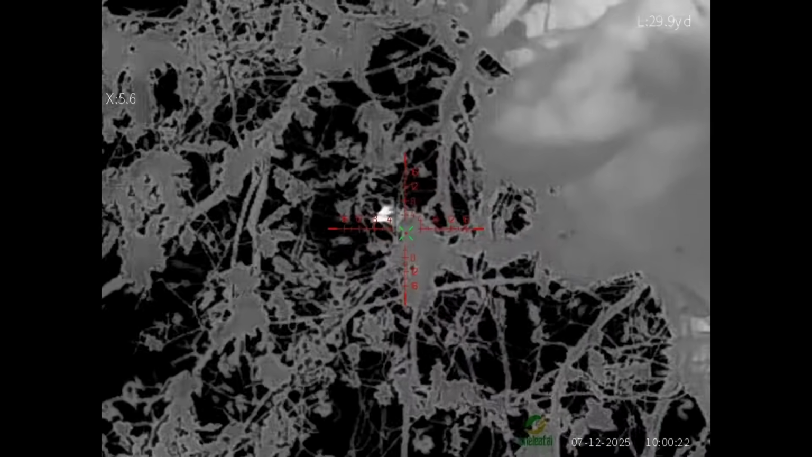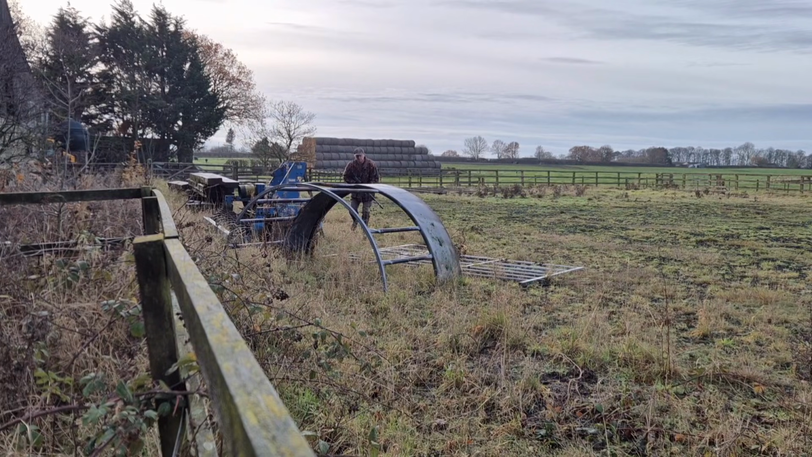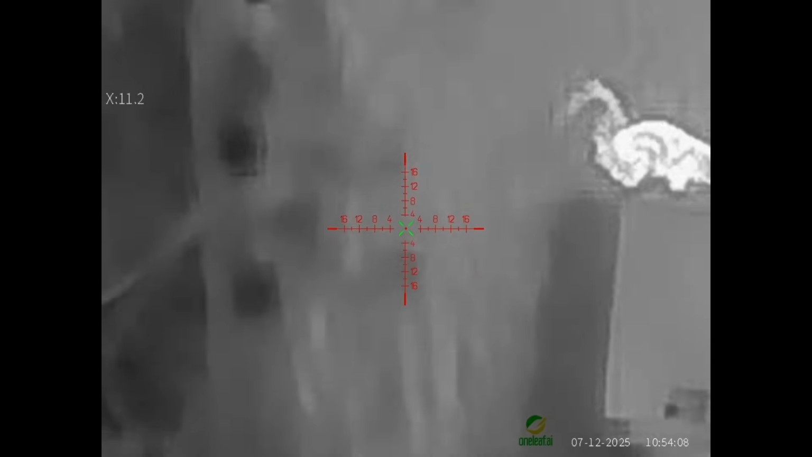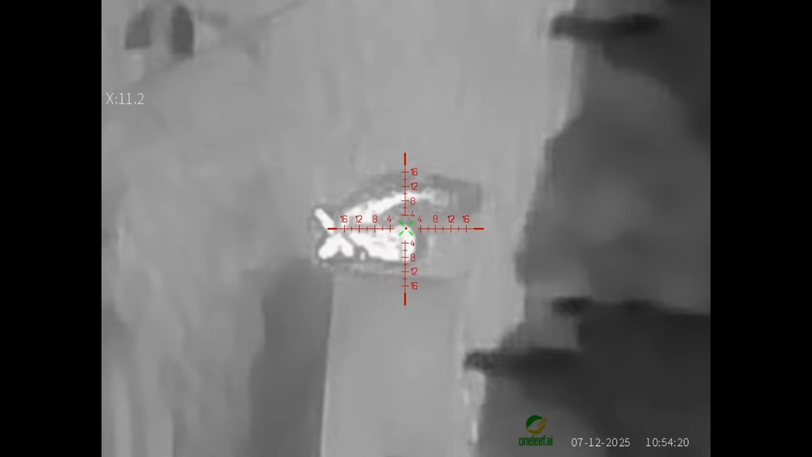A jackdaw up there, but I can't get a clear shot at it, unfortunately. One's definitely down.